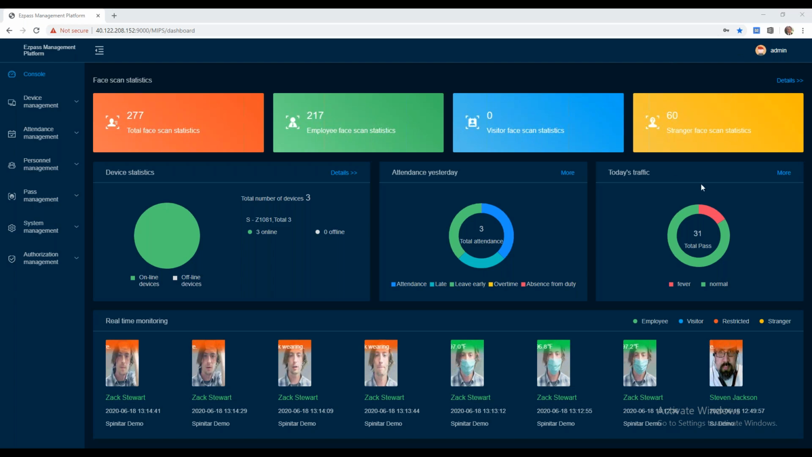You can also see today's traffic. So you can see how many users have been passed or failed through the system. And you can also pull a report off that as well. So you have kind of instant metrics to take a look at when you log in.